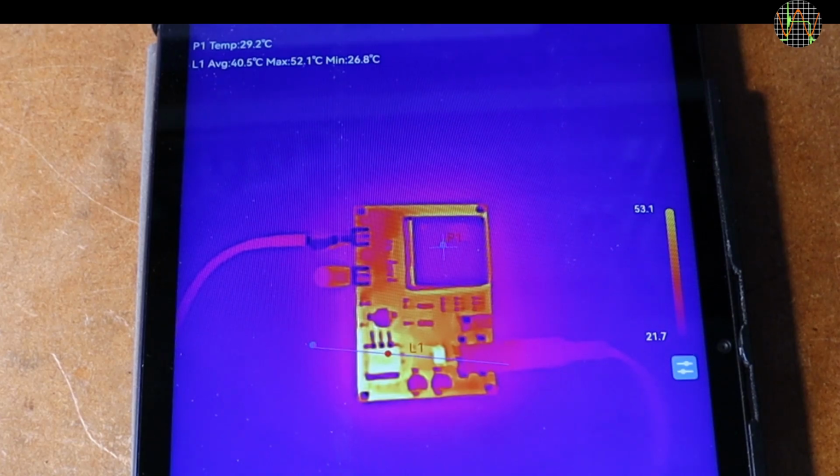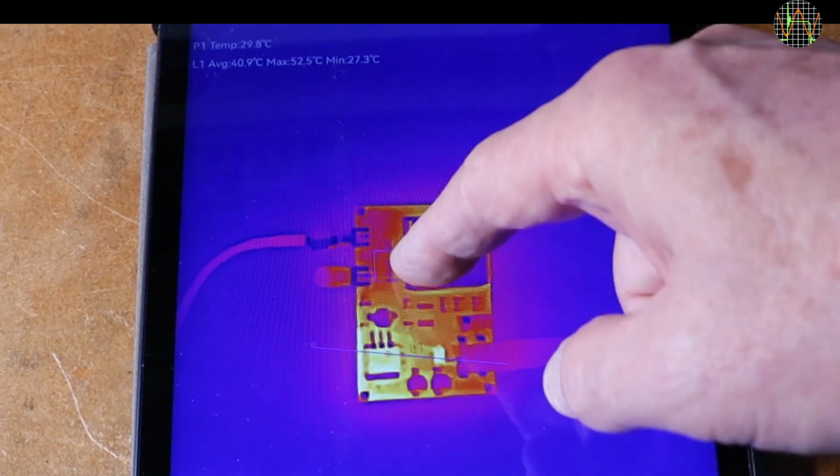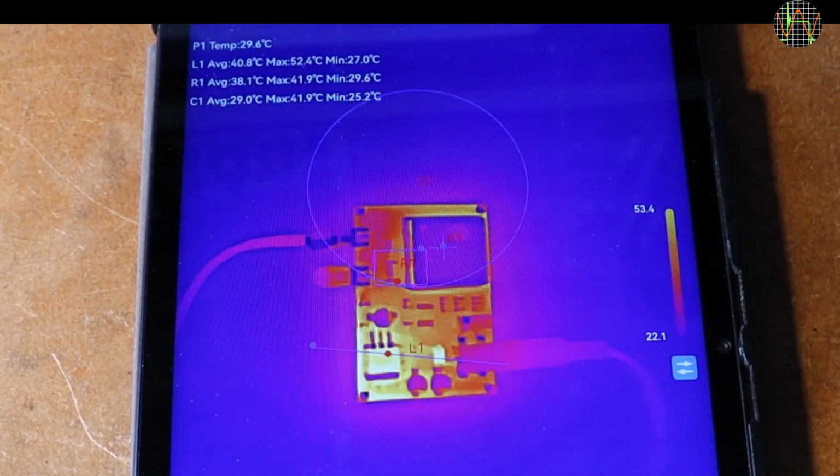For lines, you get the min and max and average along the line. The location of min and max are shown as blue and red dots. The same applies to rectangles and circles.